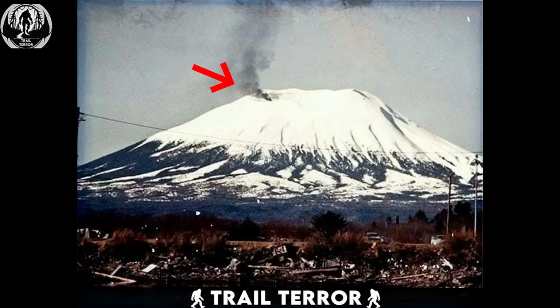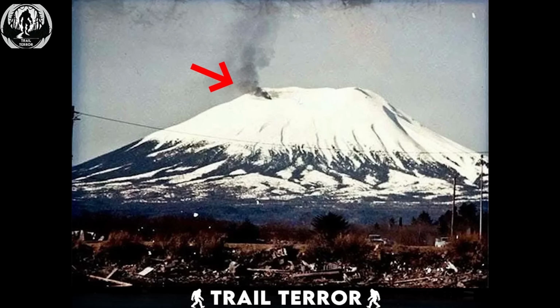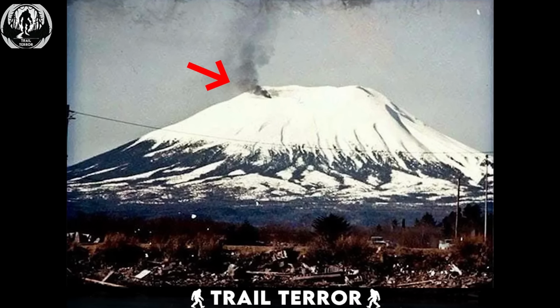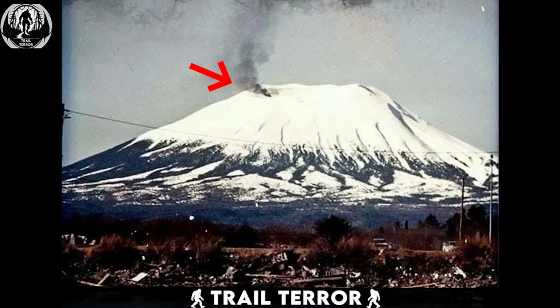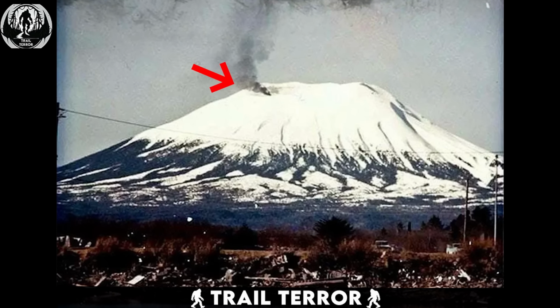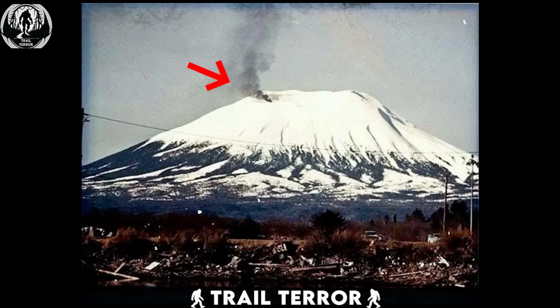Scared, people called the police, firefighters, and even sent out helicopters to investigate a possible volcanic eruption. Imagine their shock when they reached the mountaintop and looked down into the crater. Instead of a raging volcano, they found a spray-painted message: April Fools. The smoke, just a massive pile of burning tires. A 50-year-old prankster was behind it all.